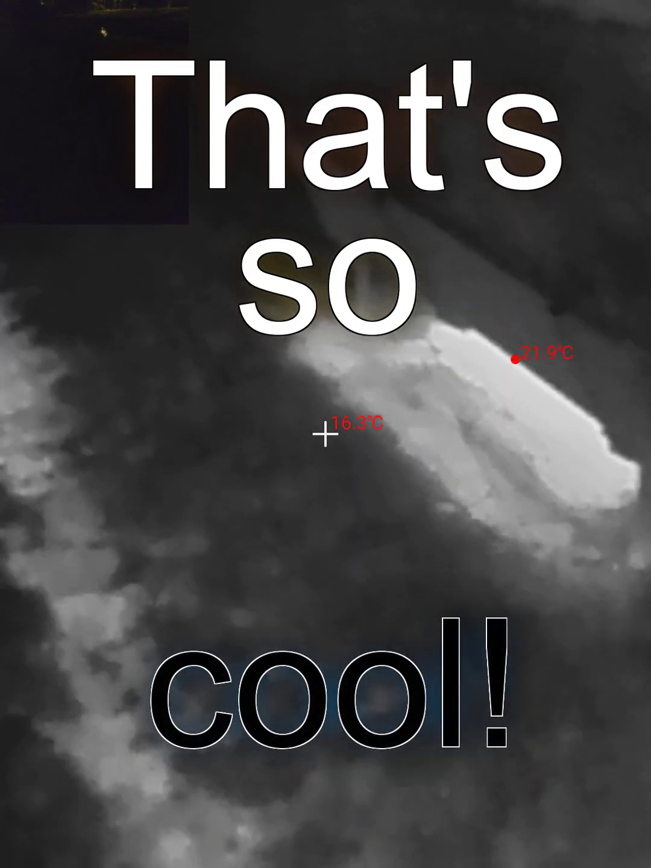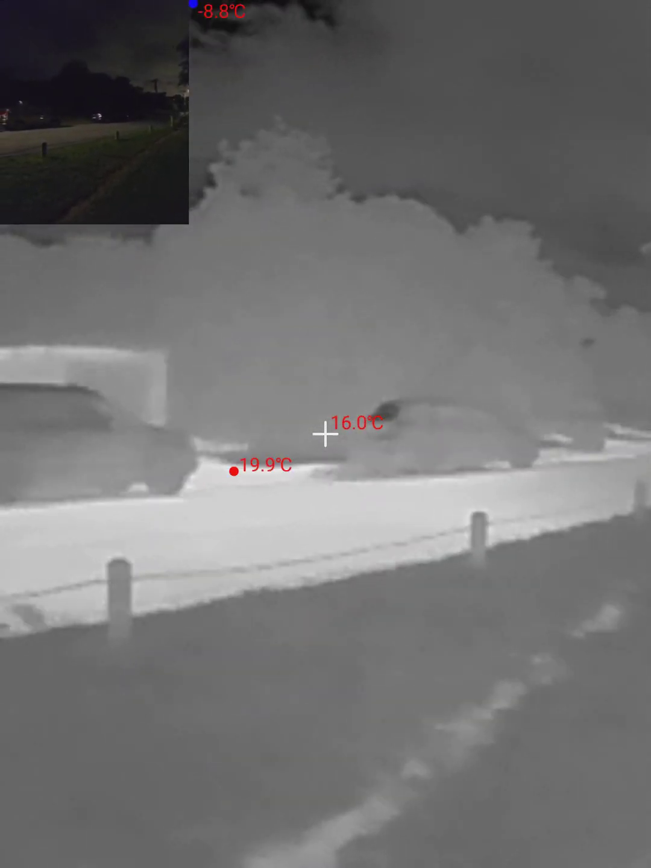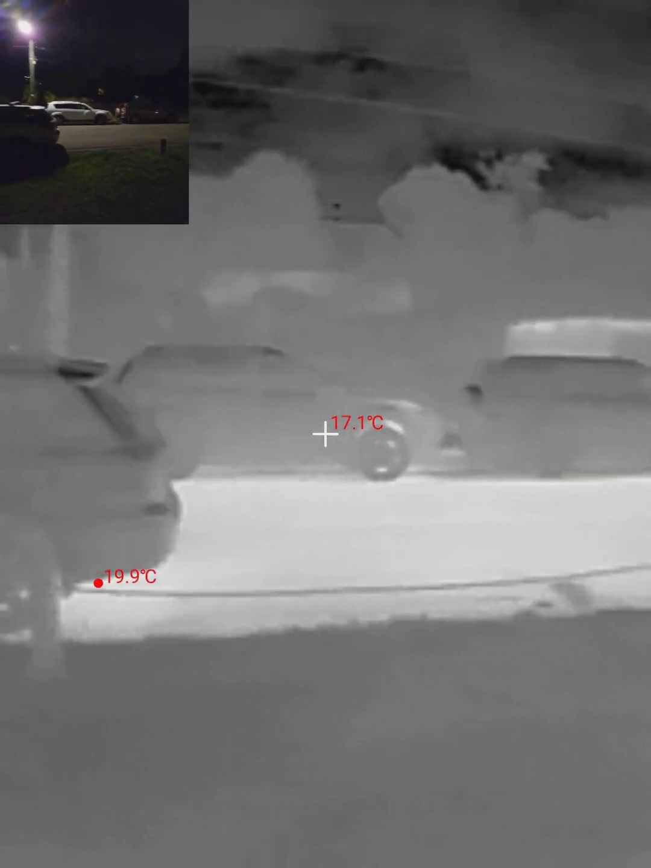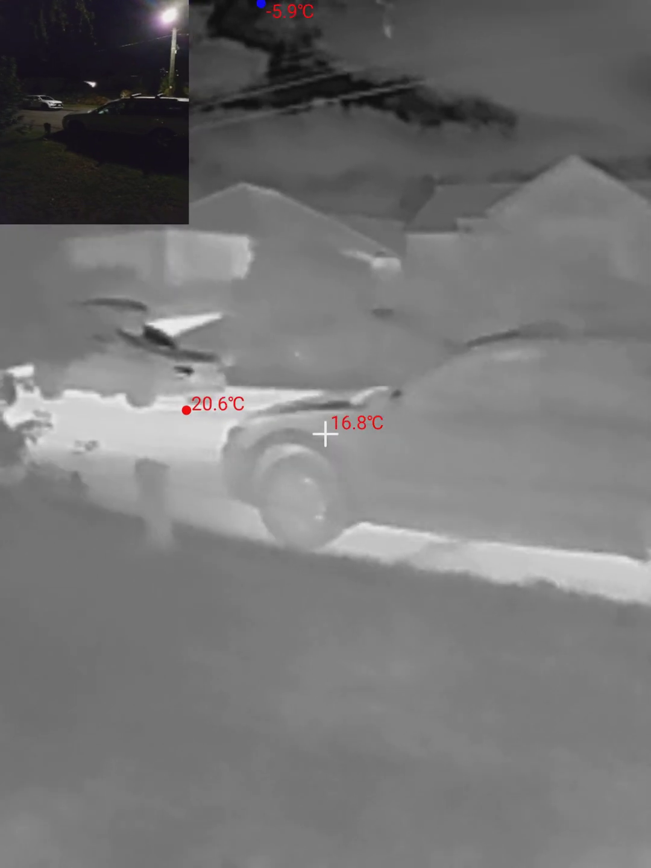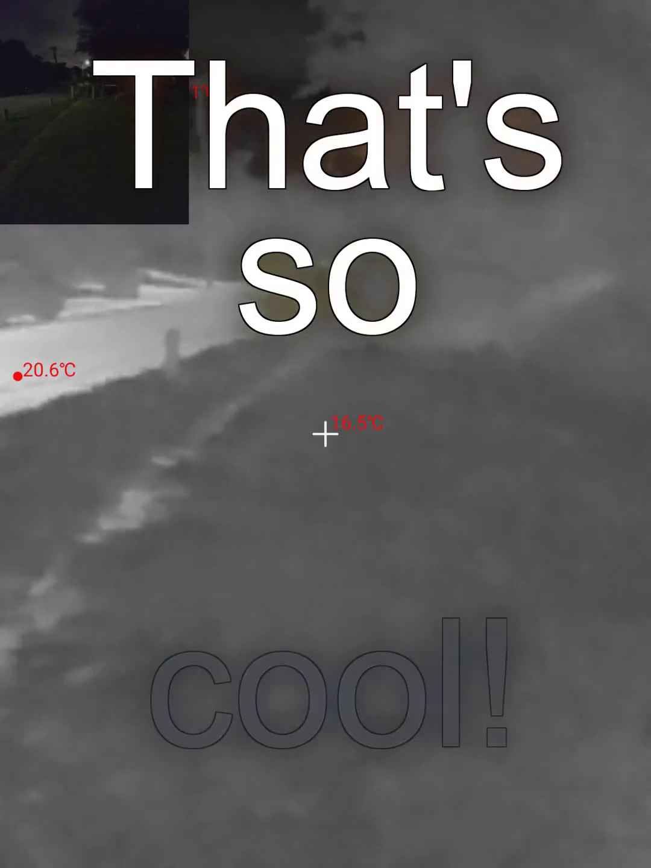Oh, that's so cool. Now this is really interesting. You look at these cars here, and they just look like grey blobs. That car looks like it has been driven just recently, and if you have a look here, that car looks like it has been driven just recently. Anyway, I thought that was really cool.